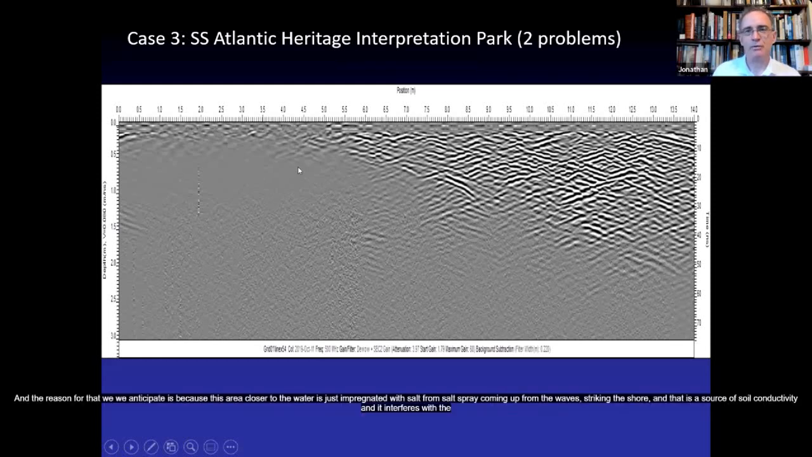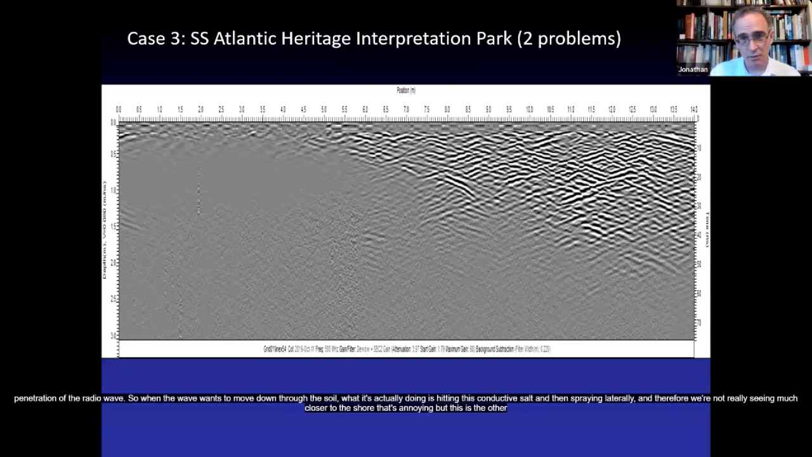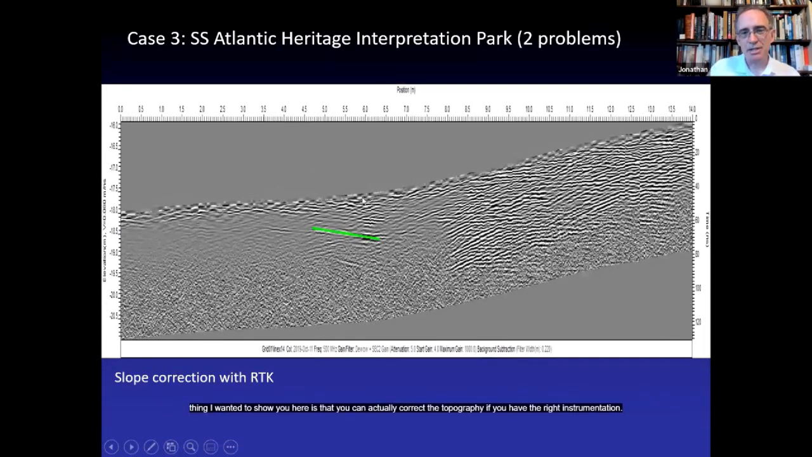The reason for that, we anticipate, is because this area closer to the water is just impregnated with salt from salt spray coming up from the waves striking the shore. That is a source of soil conductivity, and it interferes with the penetration of the radio wave. When the wave wants to move down through the soil, what it's actually doing is hitting this conductive salt and then spreading laterally. Therefore, we're not really seeing much closer to the shore.